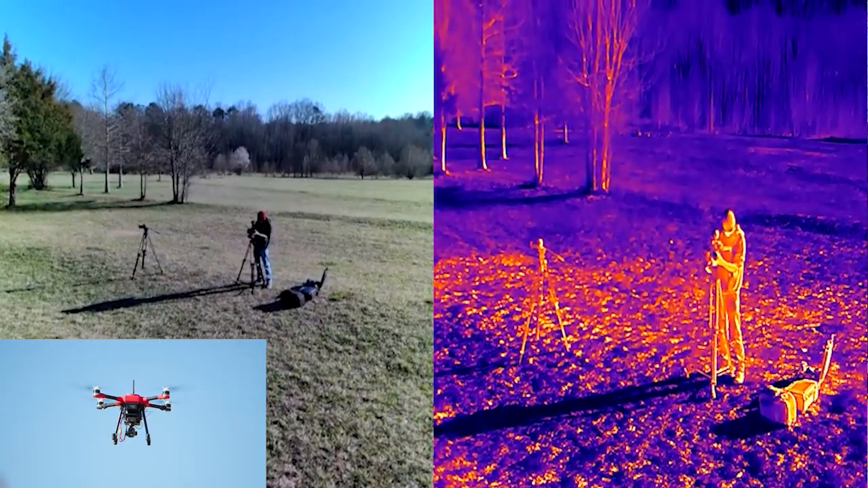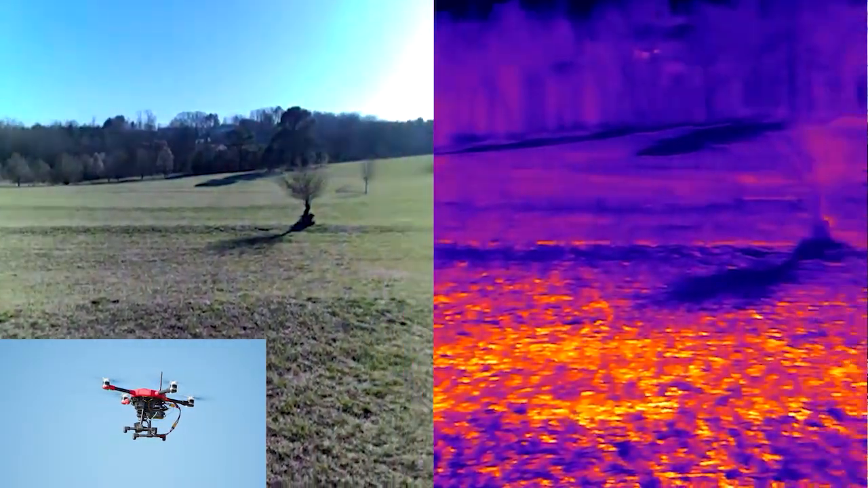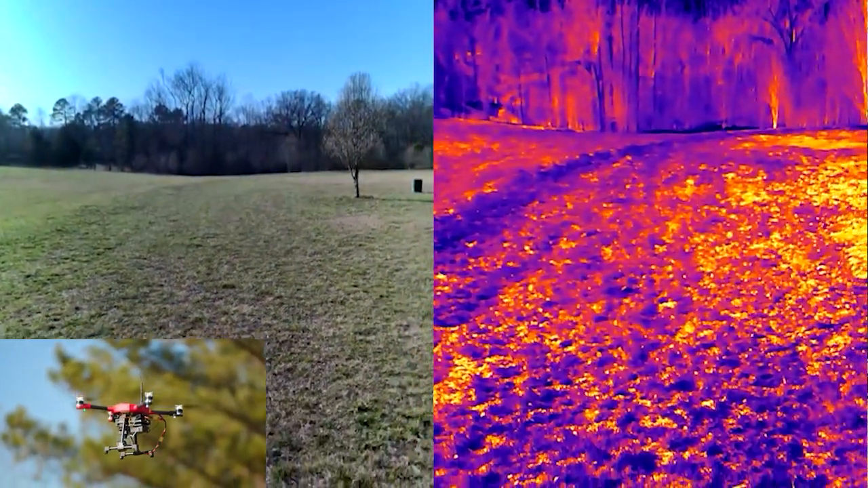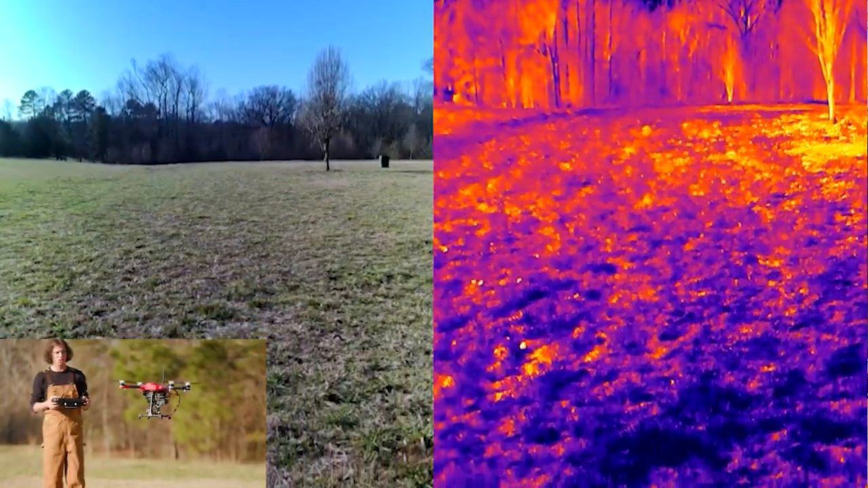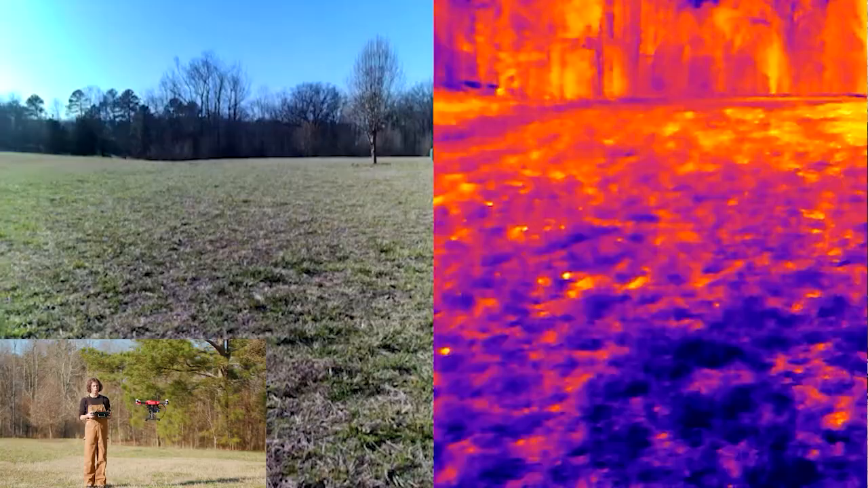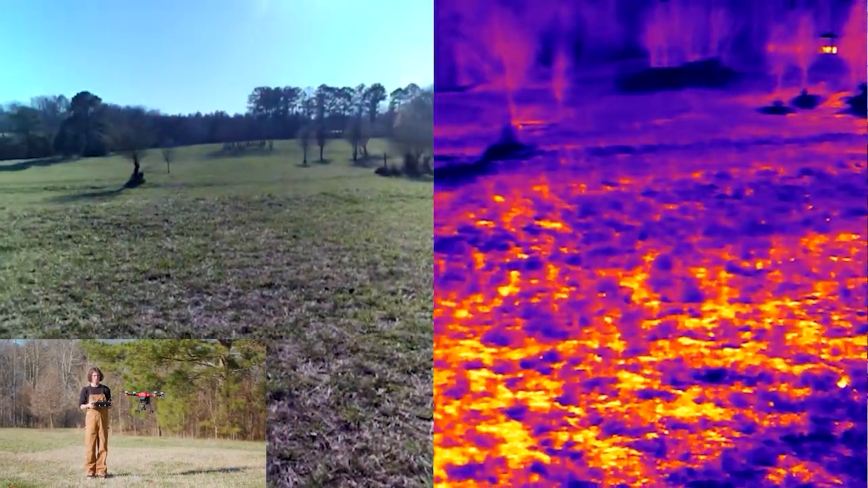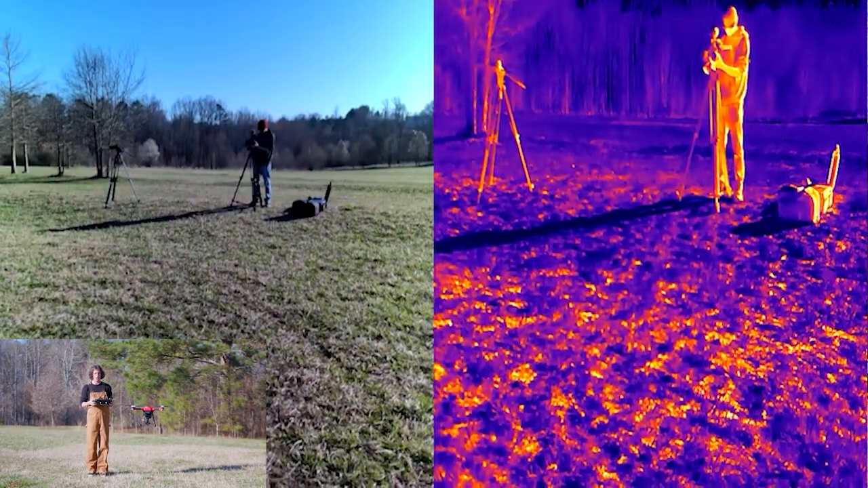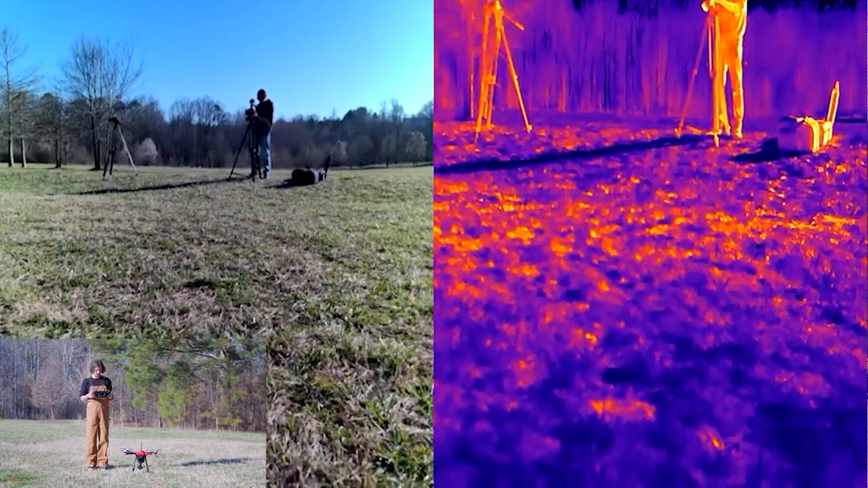All right, I think that's gonna do it for this flight test. We're gonna bring down the developer HP. And like I mentioned, we'll do another video in the office showing the setup and configuration in a little bit more detail. And then I think we'll come back out here and do probably just one more test flight with it and do a mapping mission, or at least show how you could do a mapping mission with this developer HP.